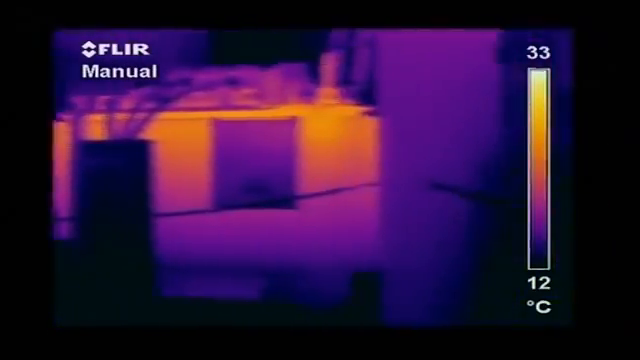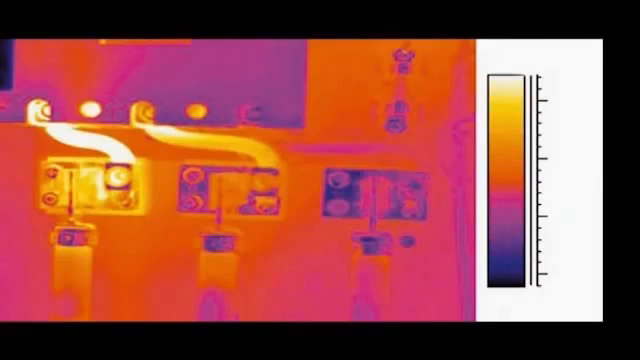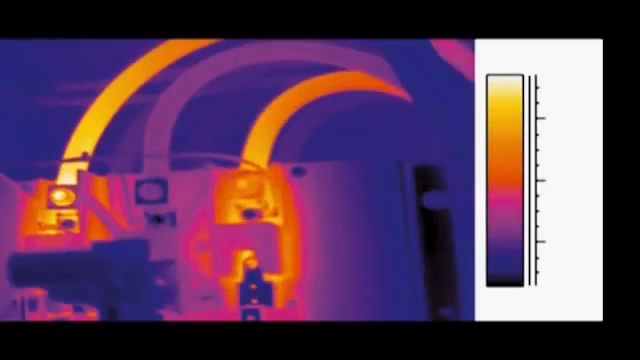Also, distribution transformers benefit from the use of thermal imaging. Examples of failures in low and middle voltage equipment are high resistance connections, corroded connections, internal fuse damage, internal circuit breaker faults, and poor connections and internal damage.